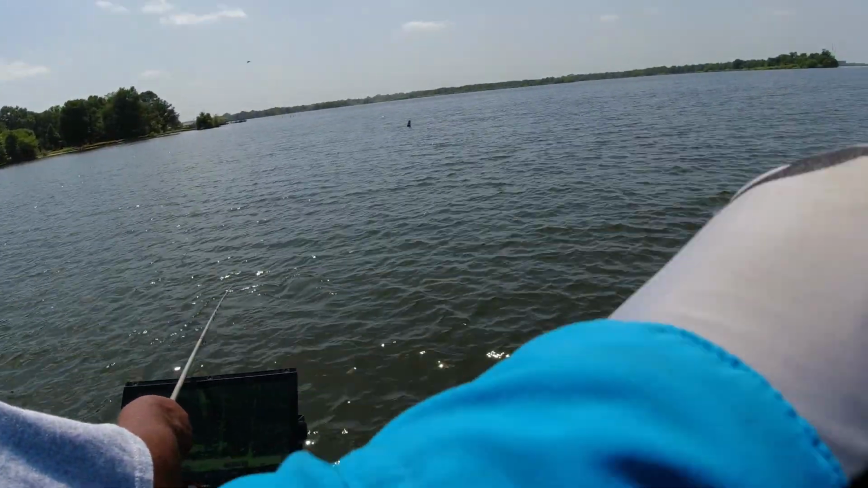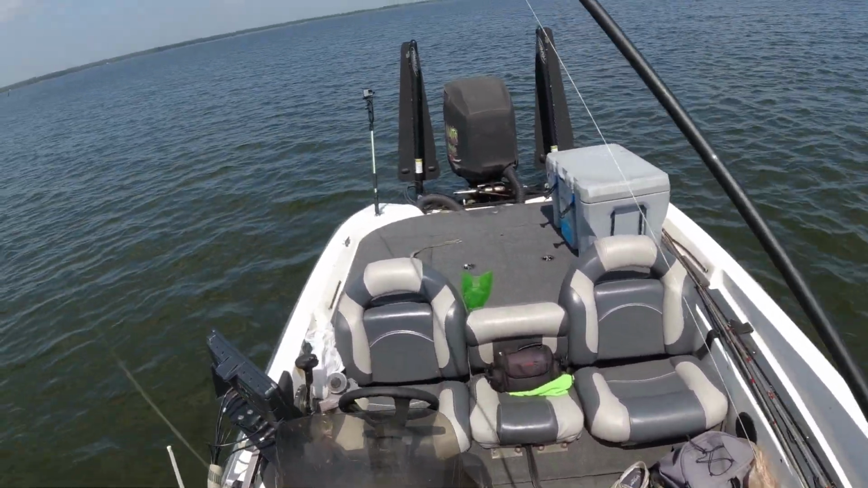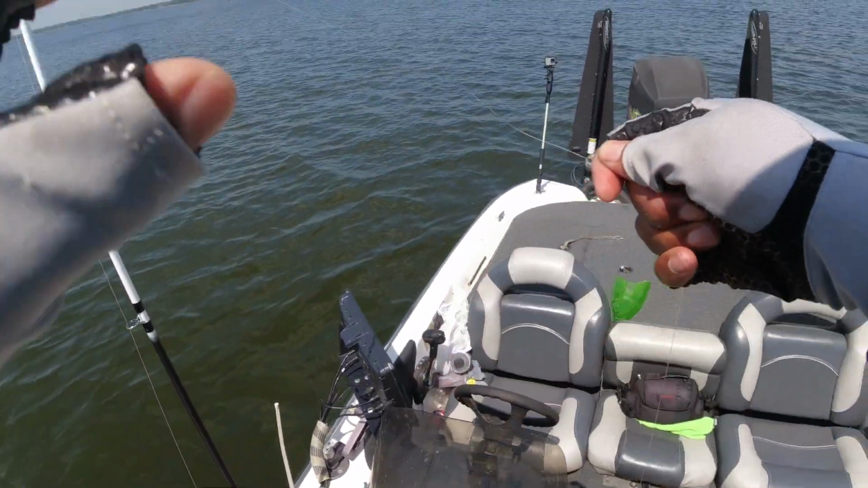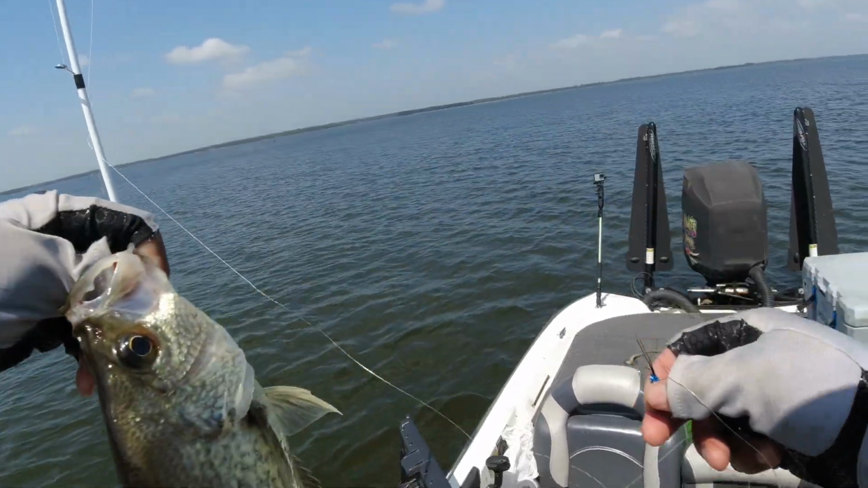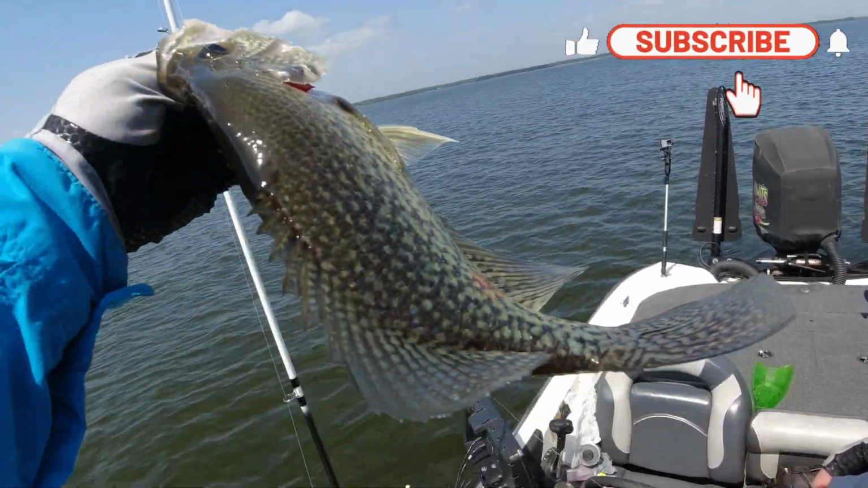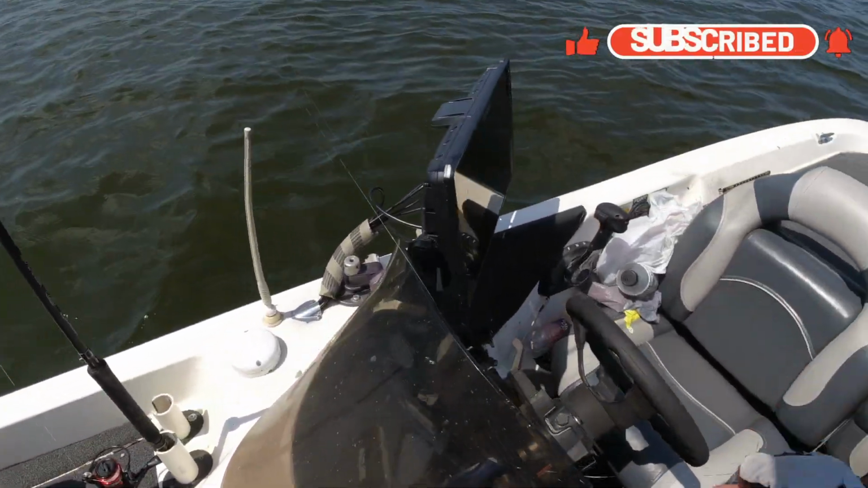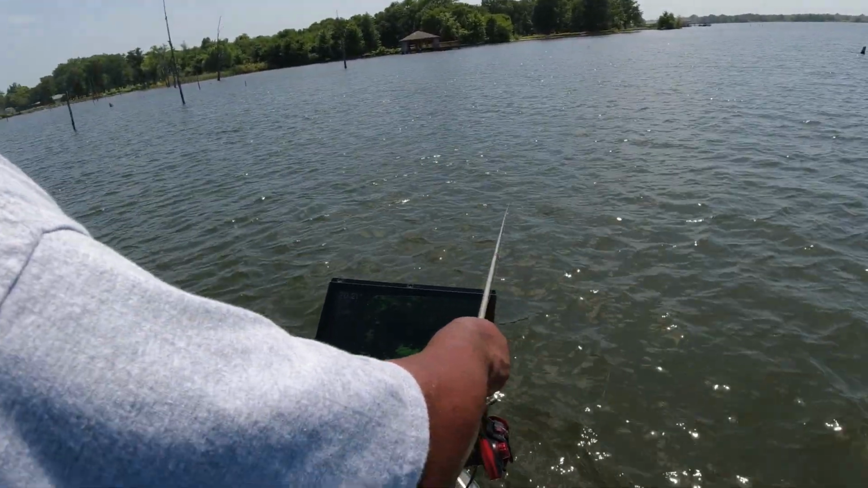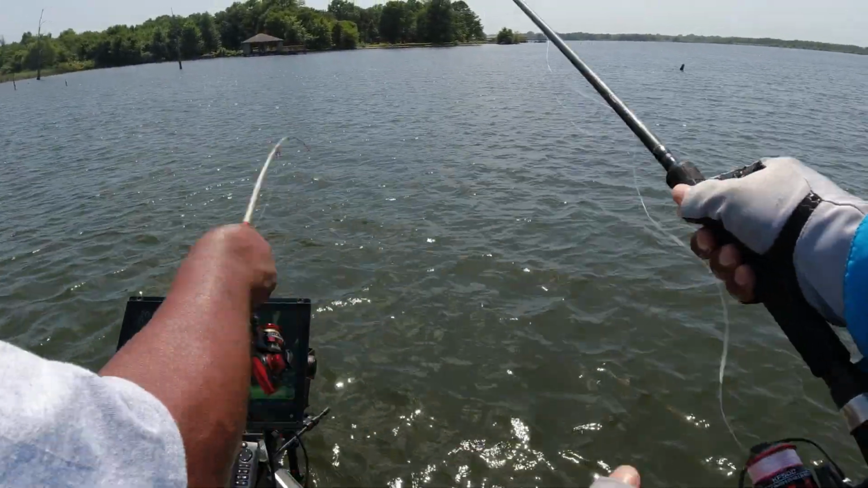There you go. That looks better. Yeah. Oh yeah. Nice black crappie. I'll be dang. Yeah, buddy, that's nice. Nice and thick. Look like old Lake Houston crappie.